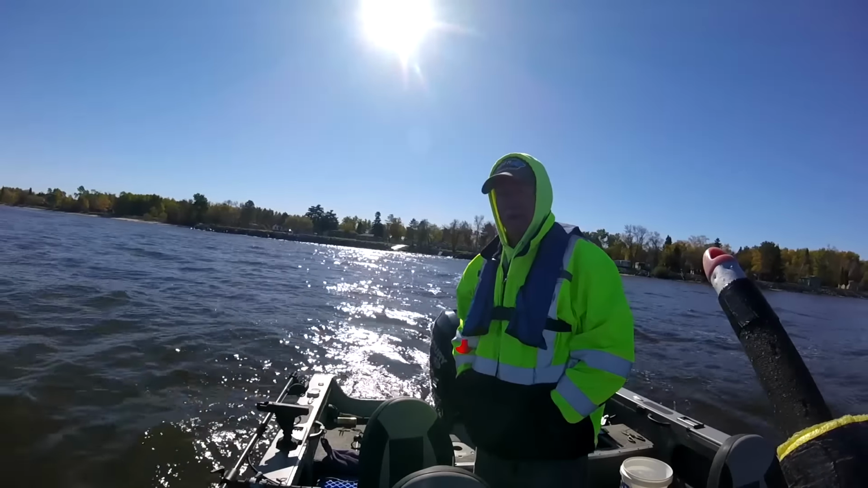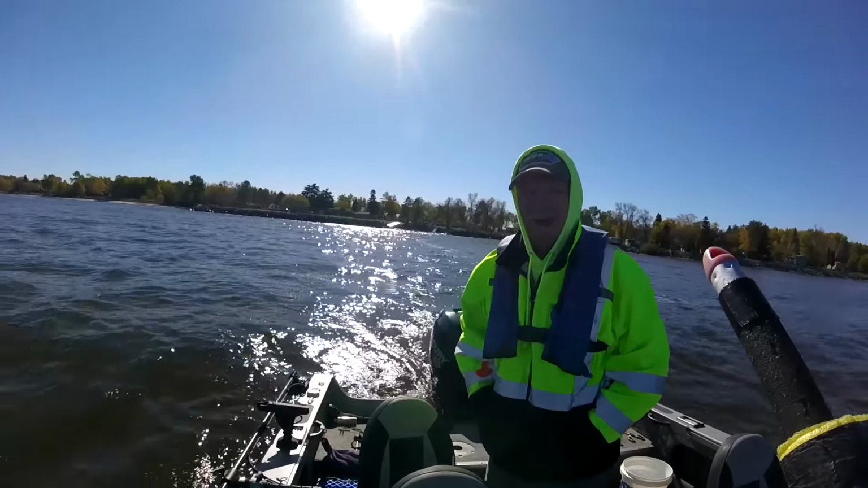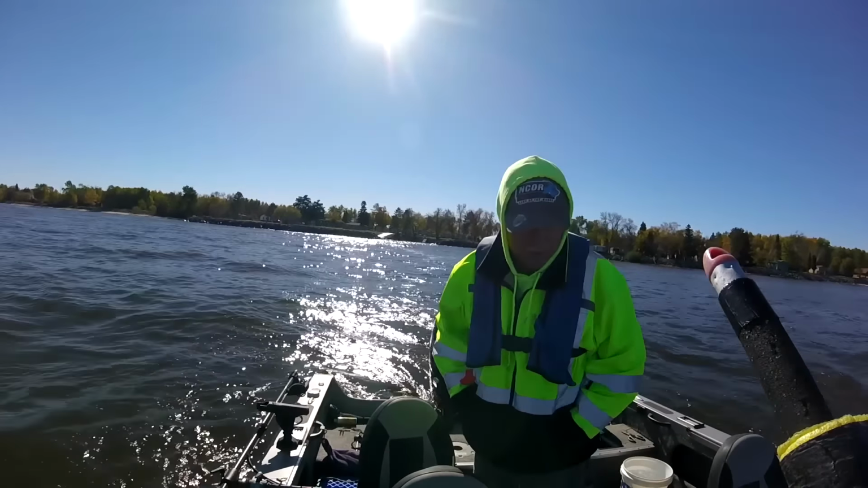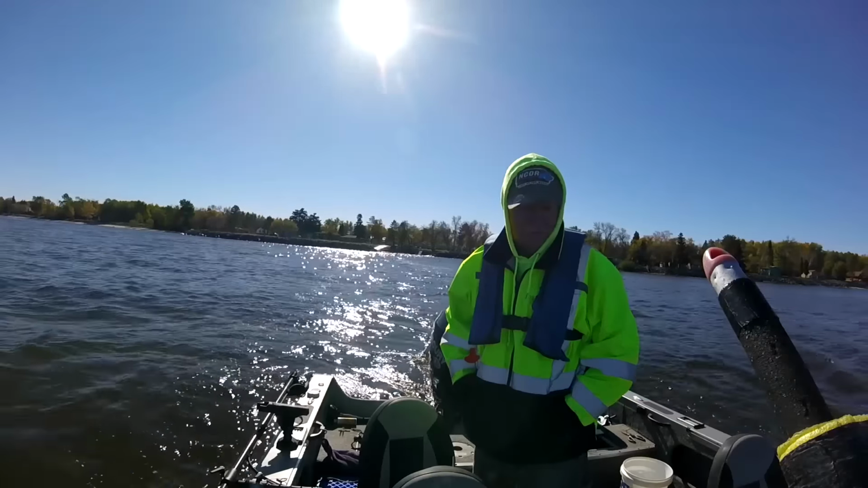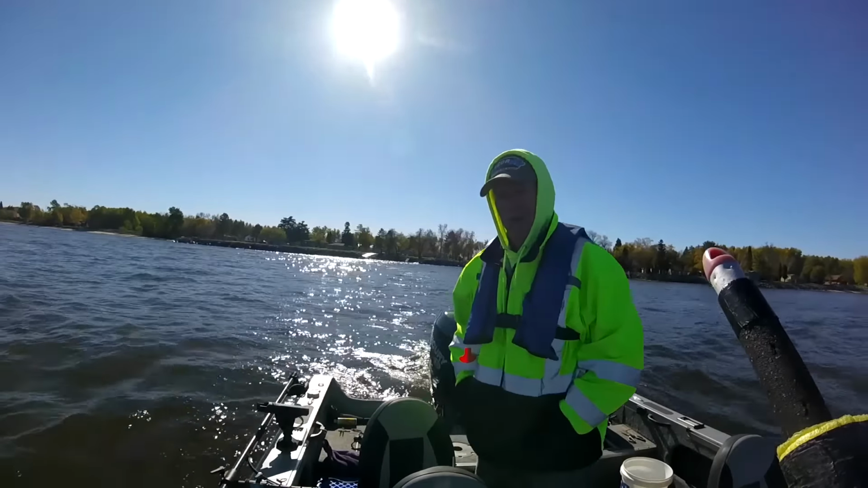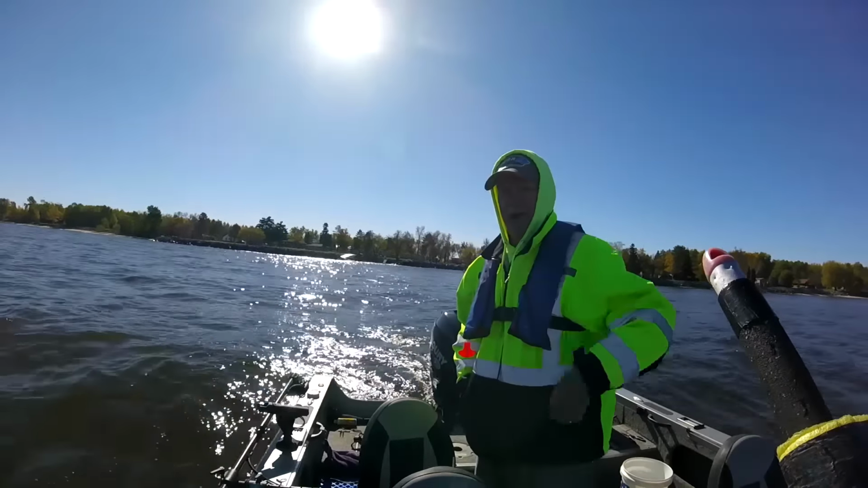This is October 10th, I think. Pretty sure it is October 10th. Water temperature in close to shore here is 57 degrees now. It's fallen a lot in the last week. Fishing has been, heck, off the charts good when you can get out to fish.